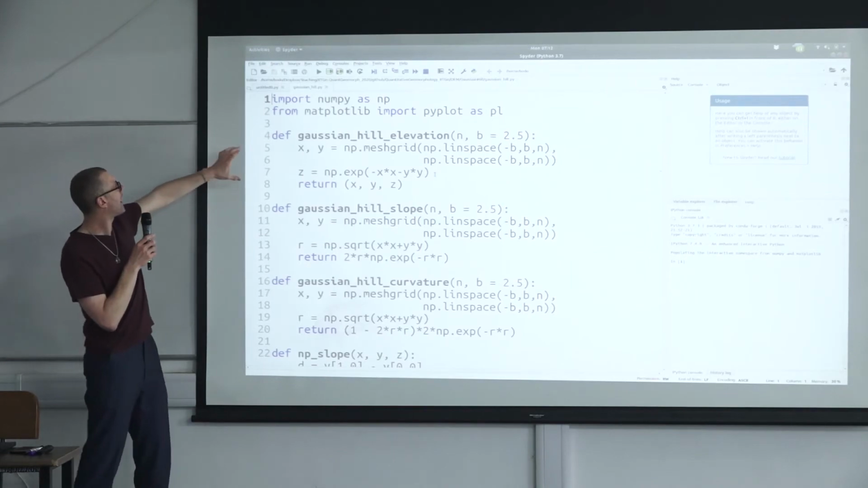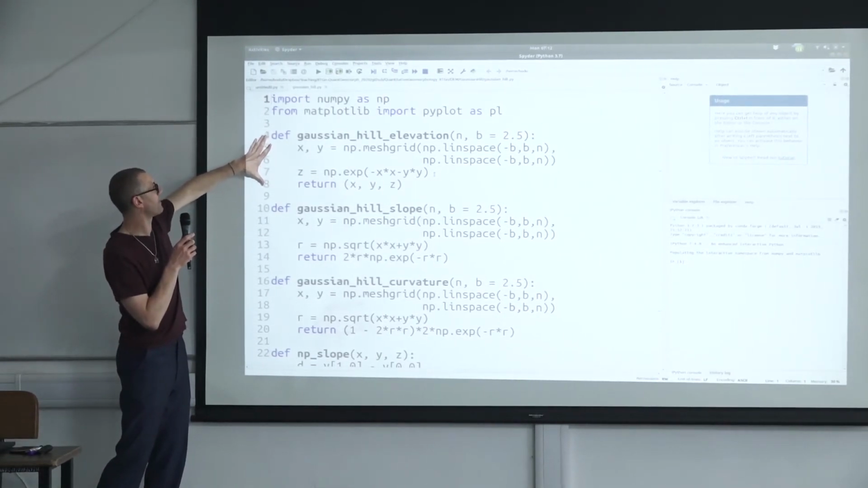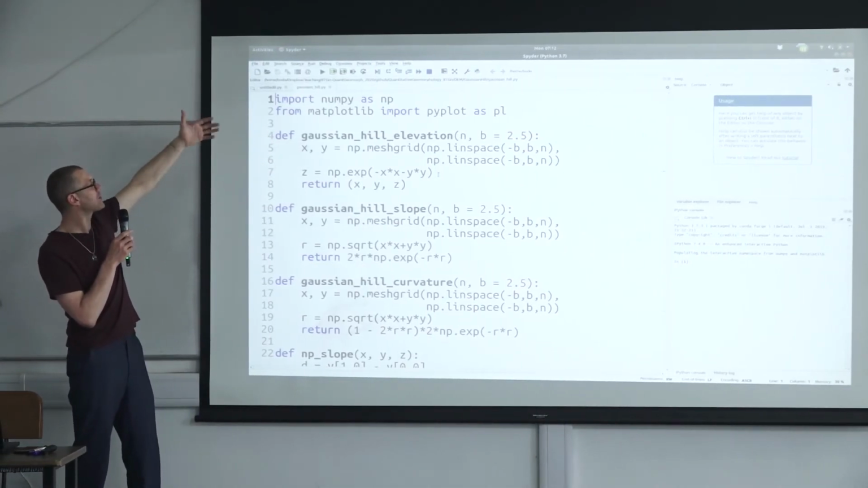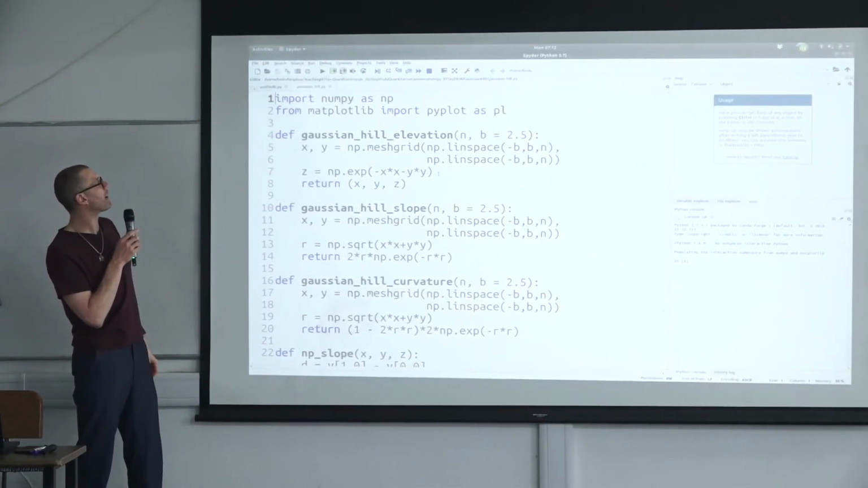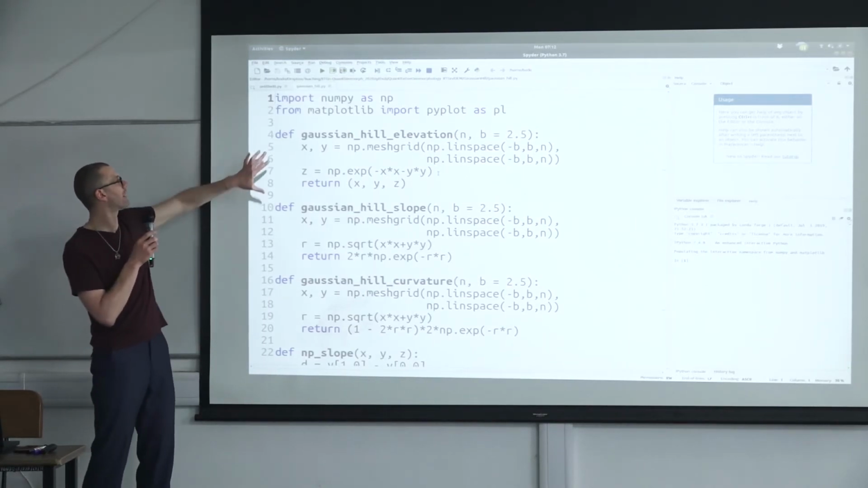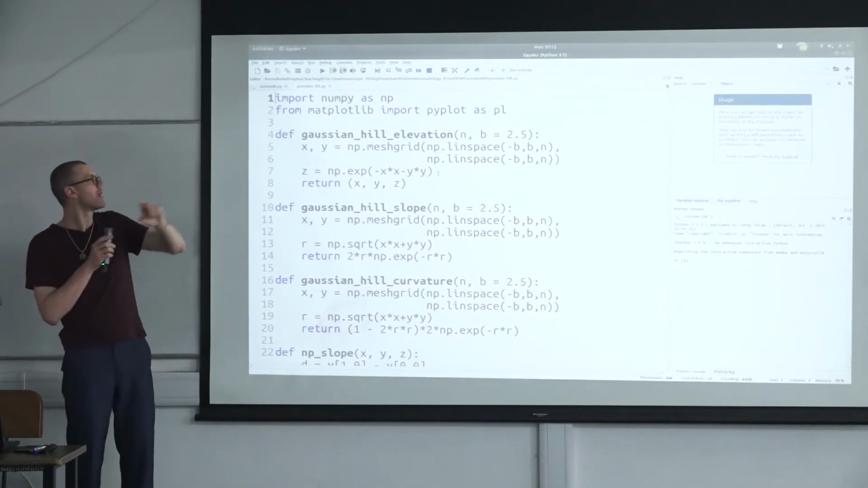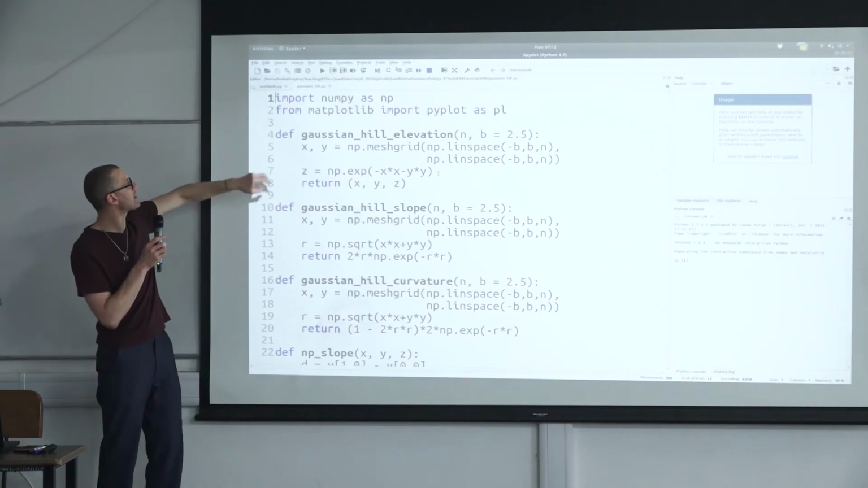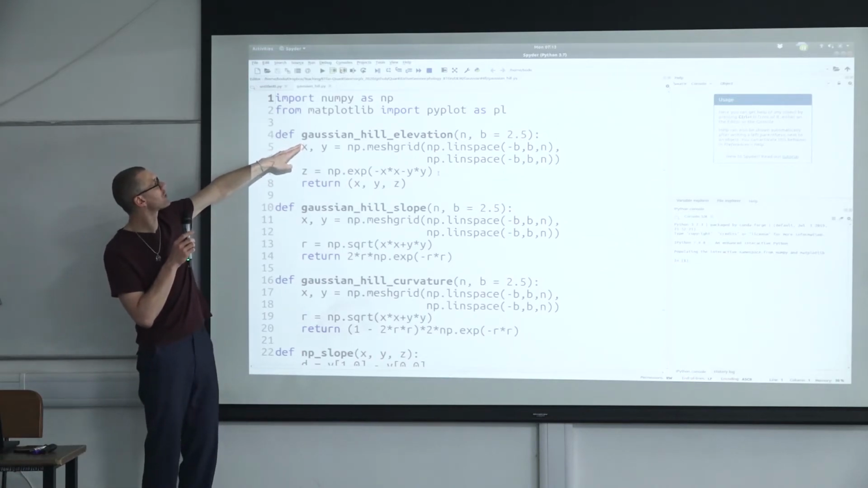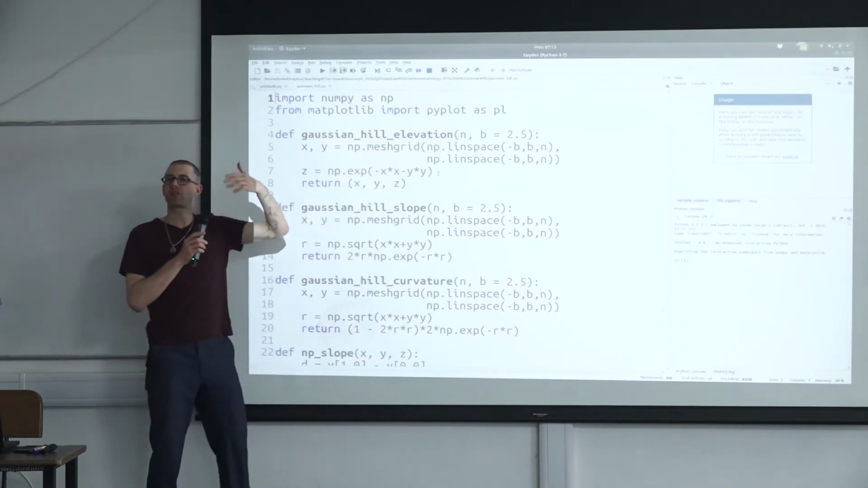The next couple of lines is a function. I am defining each of the analytical plots as a function. And I assume this is the same as a MATLAB function, okay? It's just the syntax is slightly different, but def stands for define, and I'm now defining a function that is called Gaussian Hill elevation. That's essentially the Gaussian Hill.